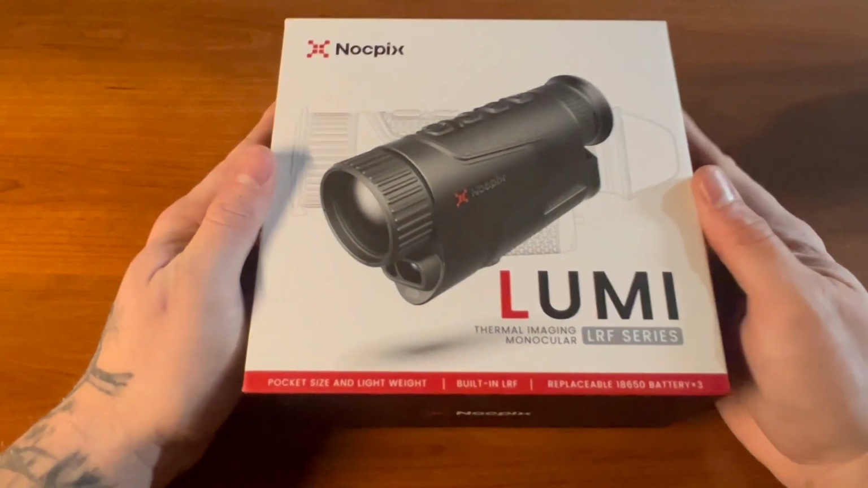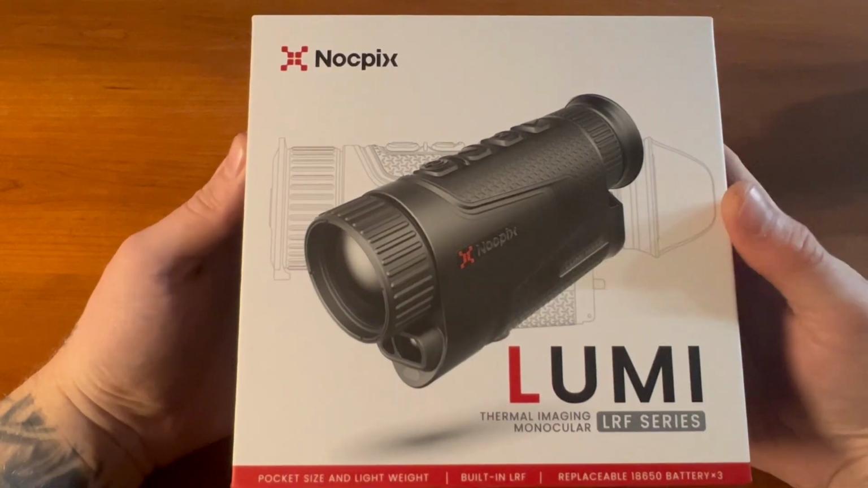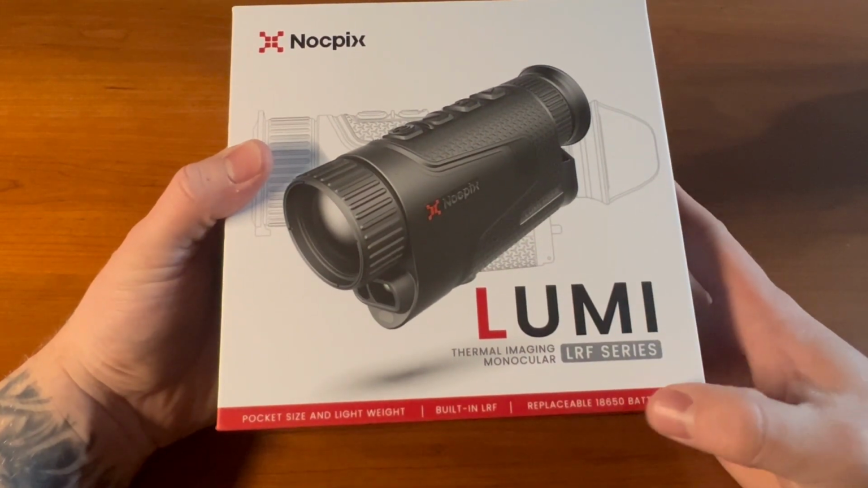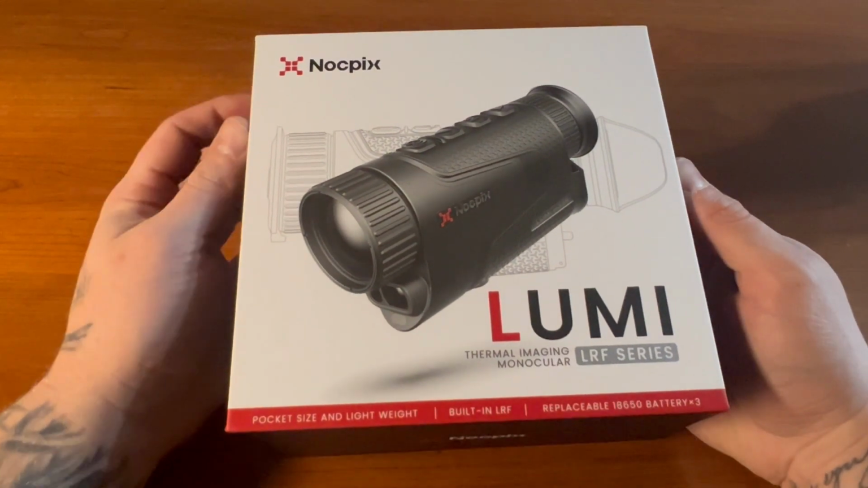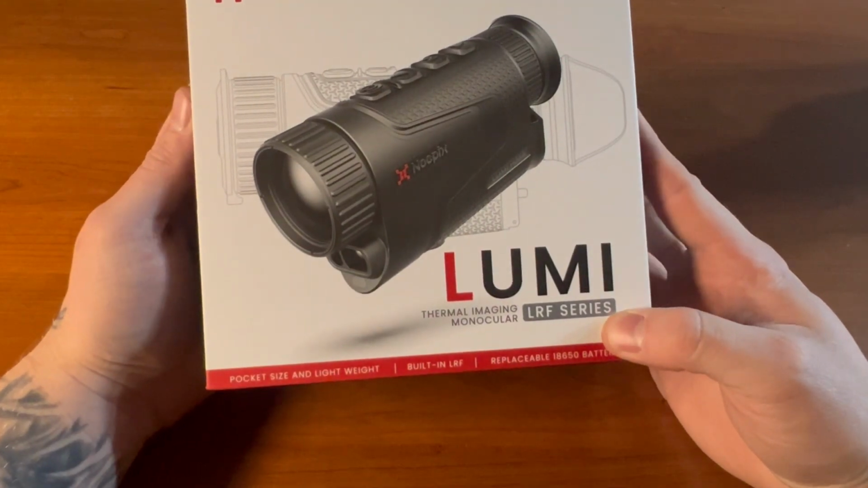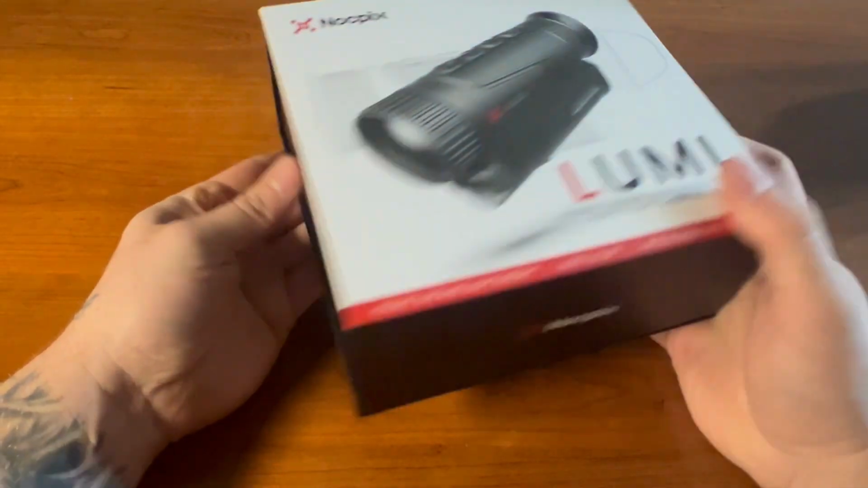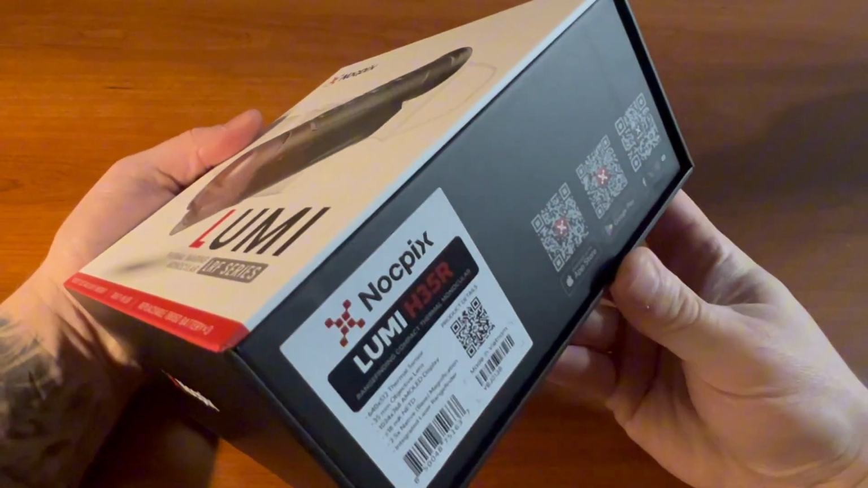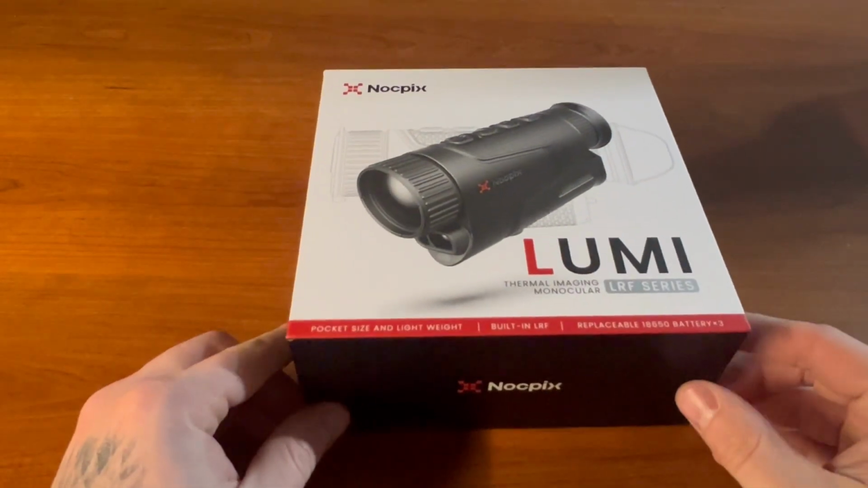So I've watched a lot of review videos on this, wanting to kind of switch over to something that runs similar batteries that I run. I run a lot of the 18650s for my guiding scopes, and it looks like this one comes with three, so additional three more that I'll have. Again, as I mentioned, this is the 640 version, the H35R, and I'm very excited to see what this looks like.